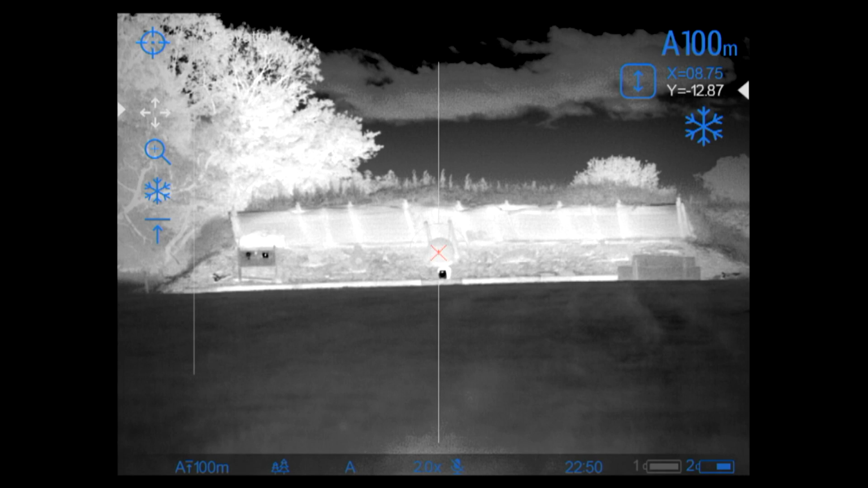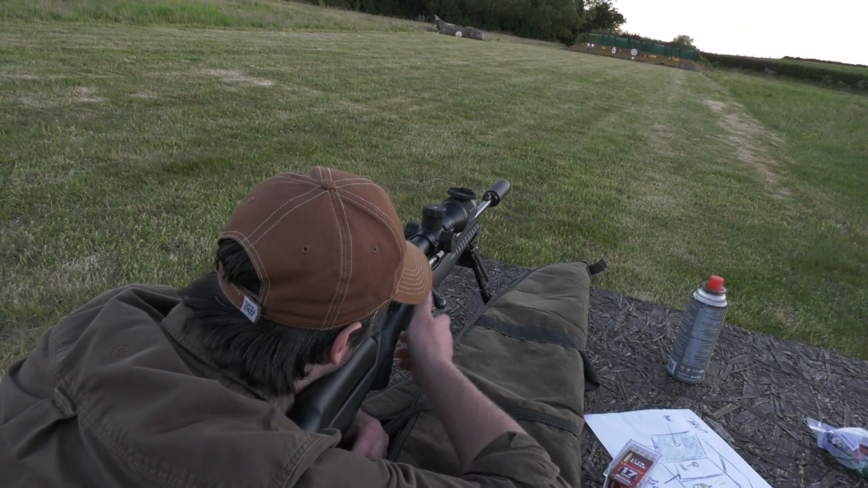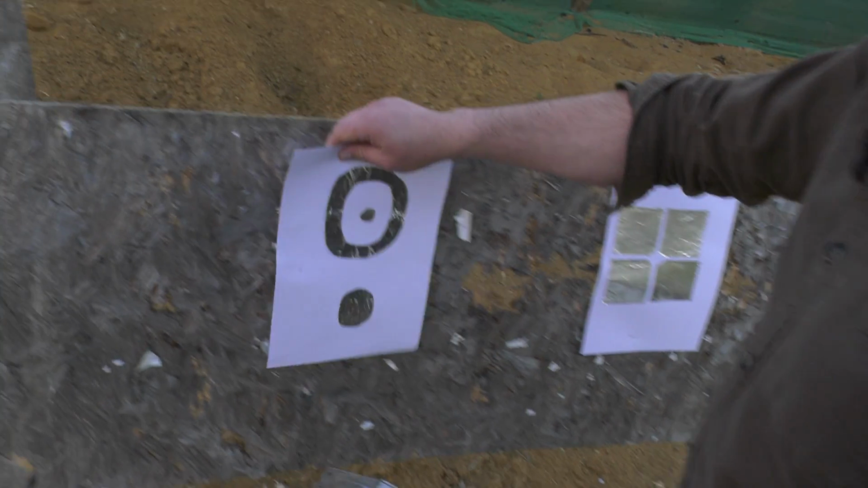Now the zero is very clever in this. It's got a one-shot zero option. So basically, the way it works is when you shoot at your target, put the crosshairs in the middle, you take your shot, wherever that shot's gone, you can go back, you can freeze a picture through the scope, and then you can dial in your crosshairs to where that shot has gone.